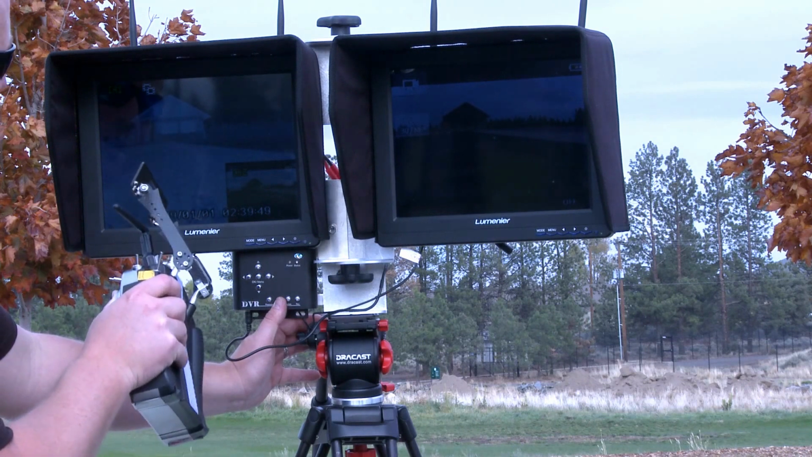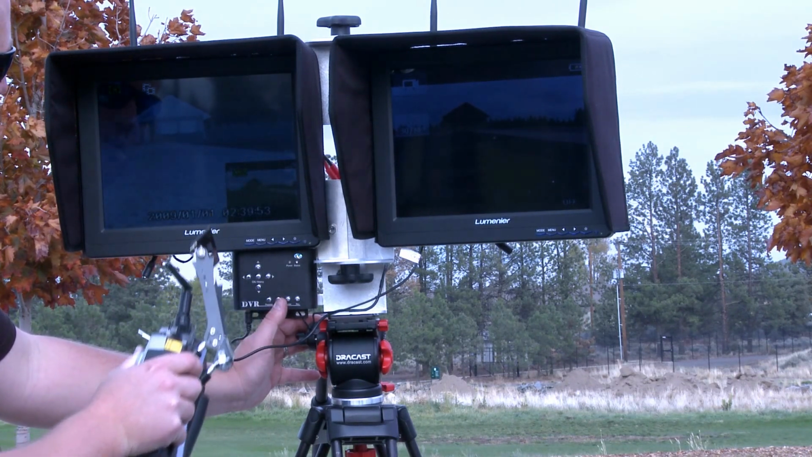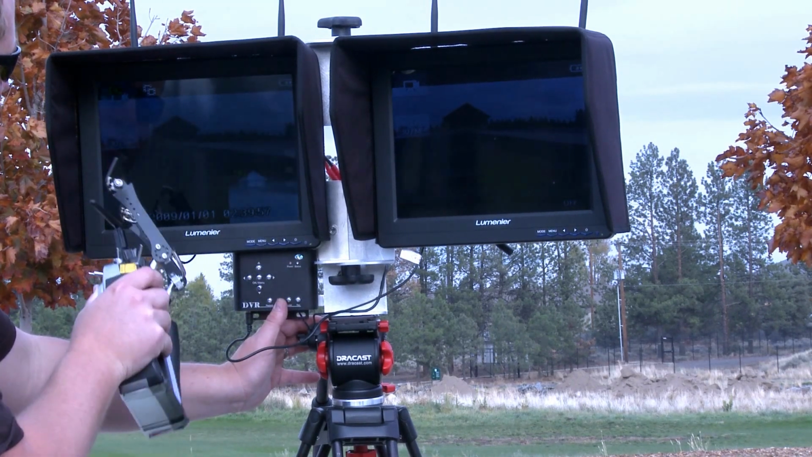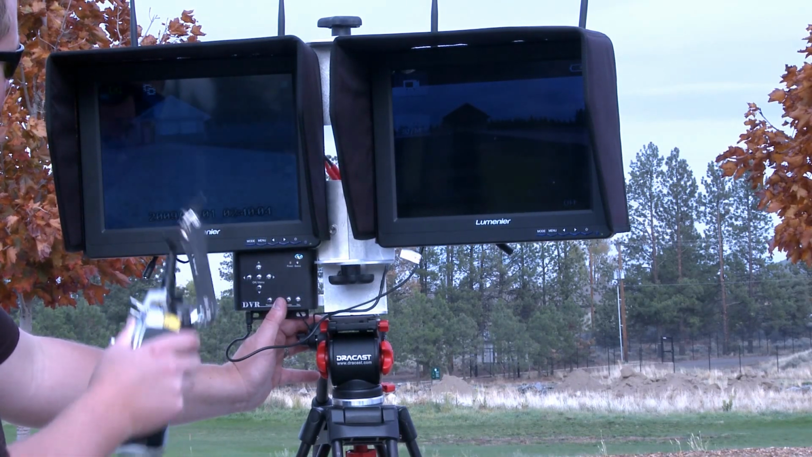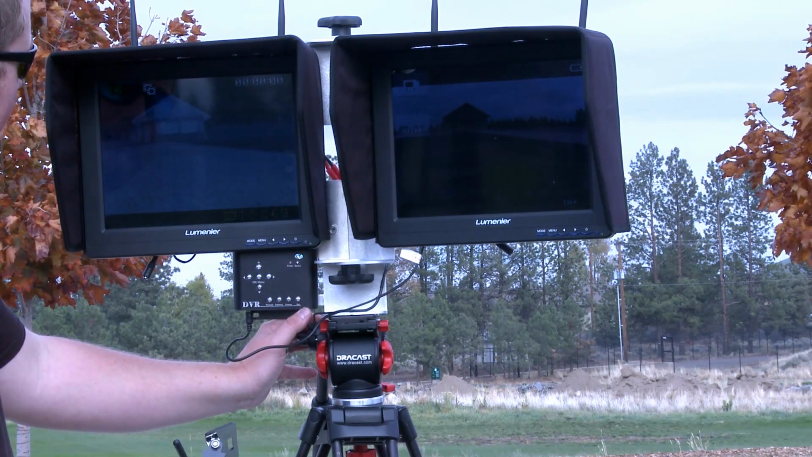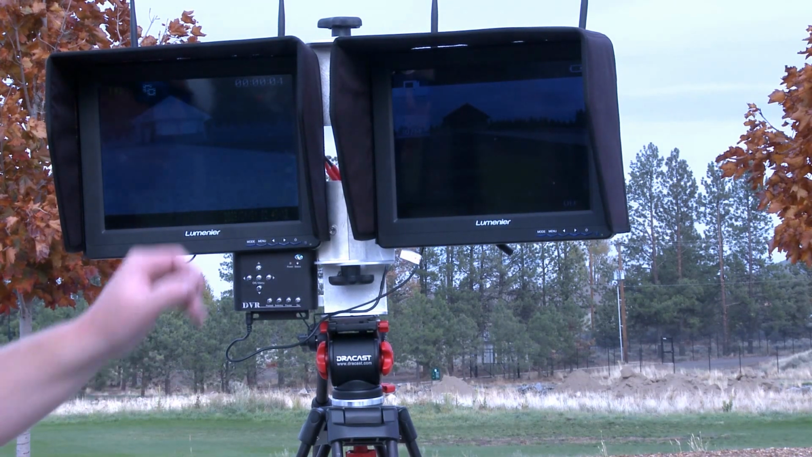We could switch to a picture-in-picture, so we have the Flir and a small box with the GoPro footage. So we could record it like that, or we could flip that around and have the GoPro be the main picture in the back and the Flir be the small picture in the corner. We're going to go ahead and flip it back to the Flir. I'm going to hit record. And so now we're recording, and this is looking good.